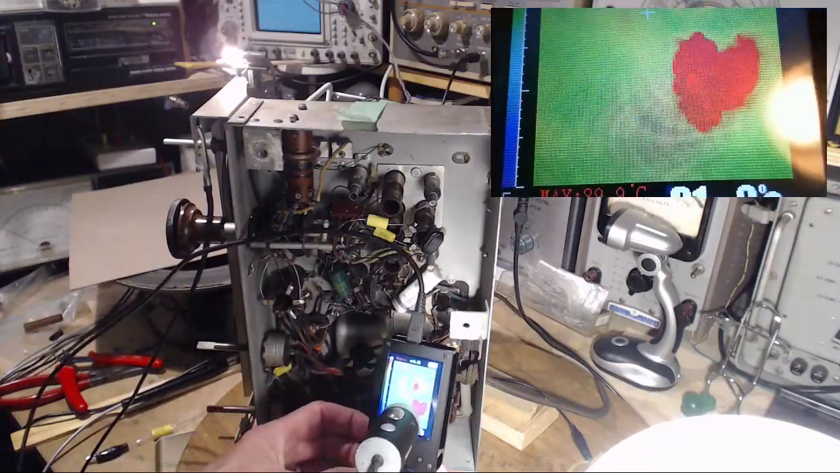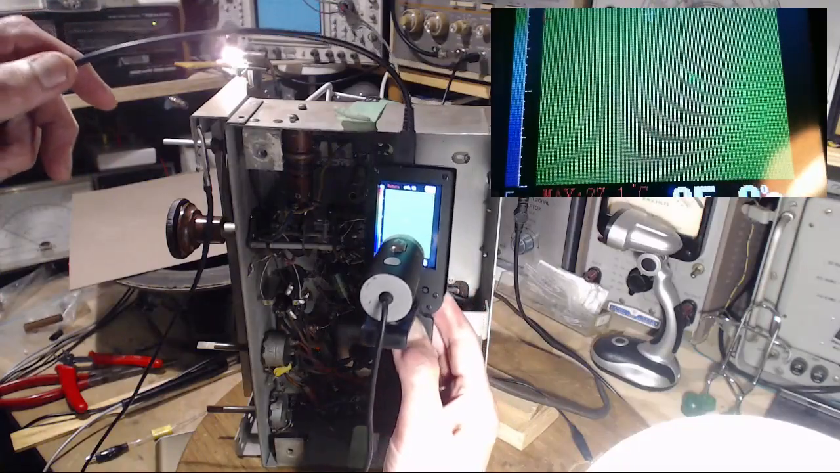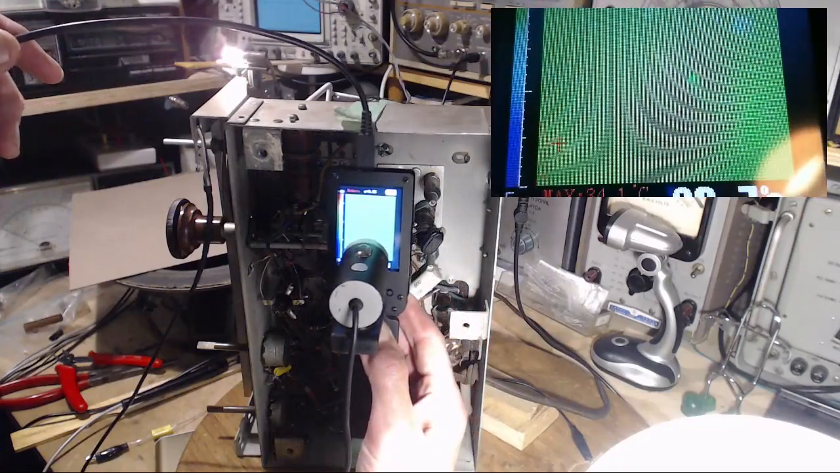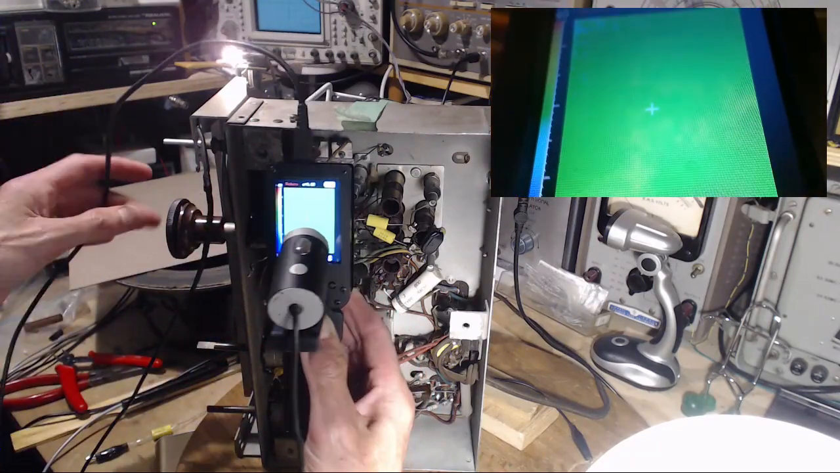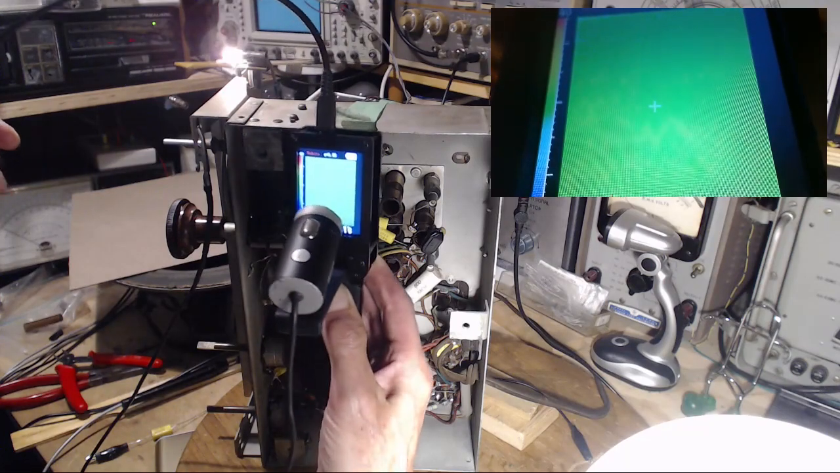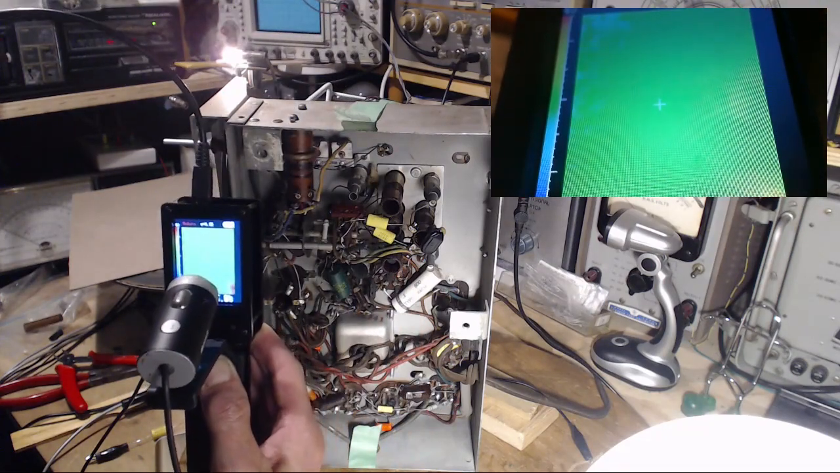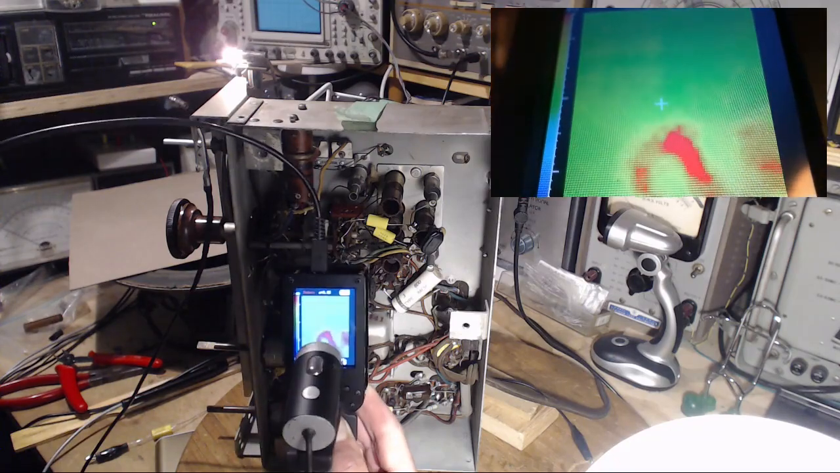Let's go on for some other stuff here. Let's go up here. We don't expect any heat. Let's go where we don't expect any heat. That sounds like a better idea to me. Take a long shot. Oh. There we are.